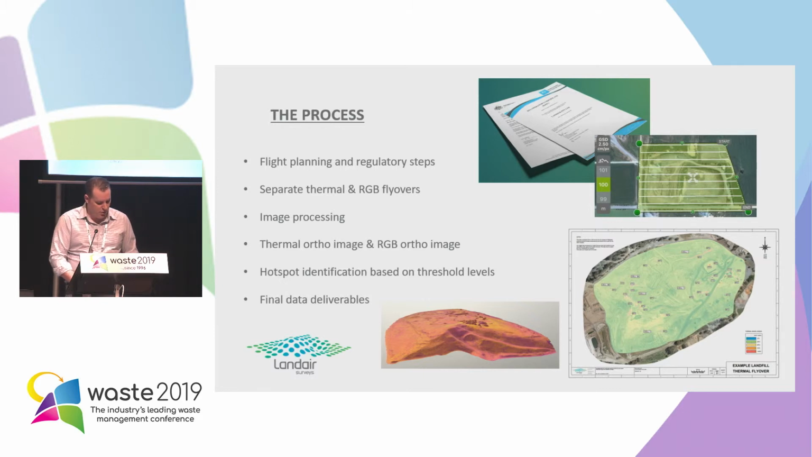From there, the hotspot identification occurs based on threshold levels, and this uses image editors and GIS packages to do that. And then finally, you give the client the data. That's either a site thermal image in JPEG or TIFF, or you've got PDF plans showing the hotspots, or you can even create a 3D thermal mesh that can be looked at in an online viewer.